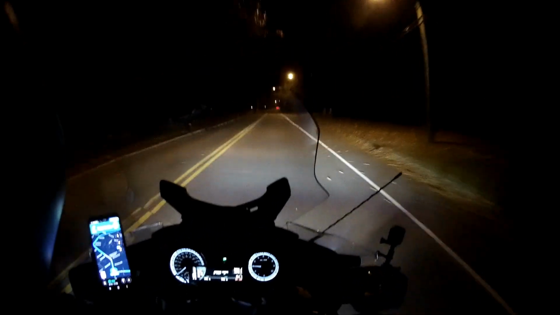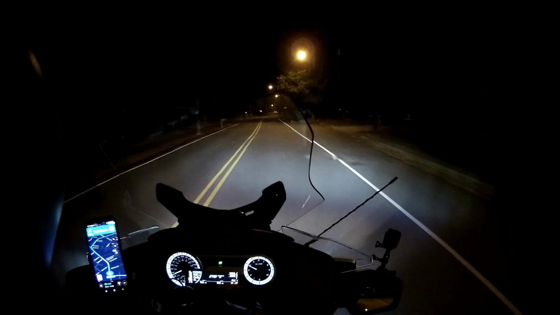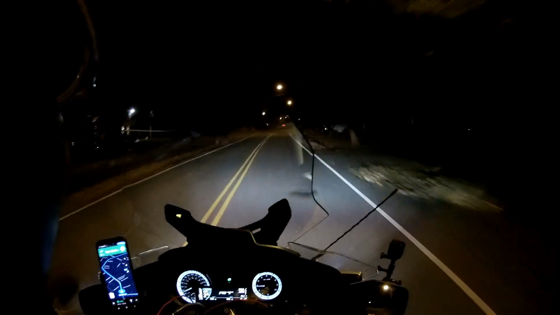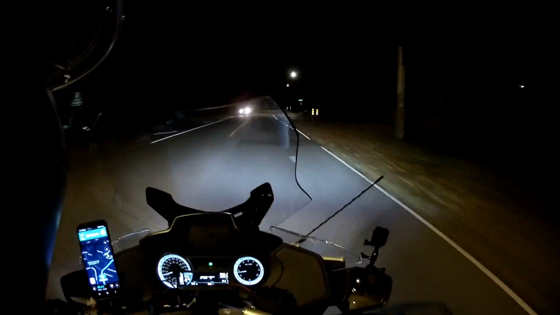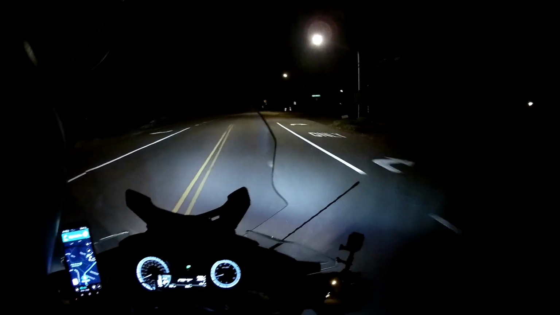Here I have turned onto a more mainstream road. There are a few more street lights, but not that many, and having absolutely no difficulty seeing.